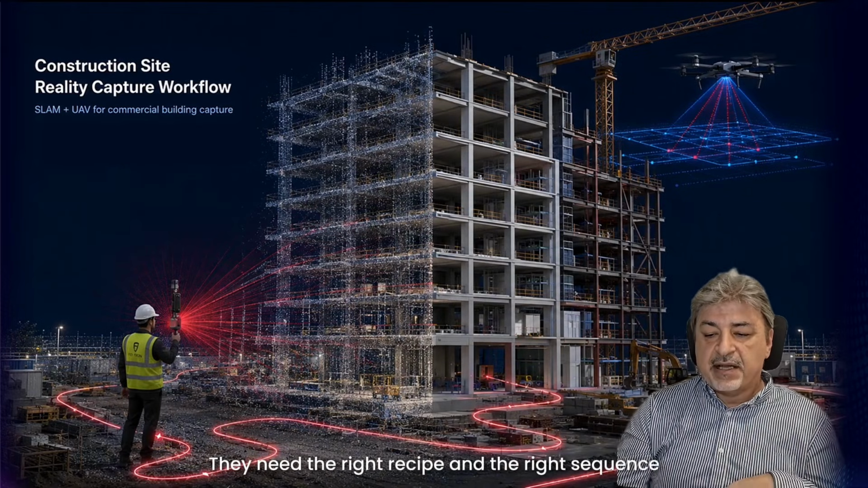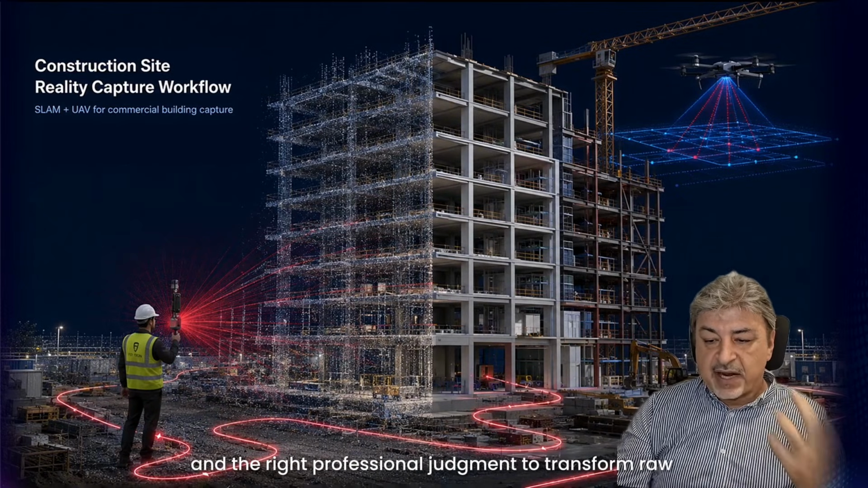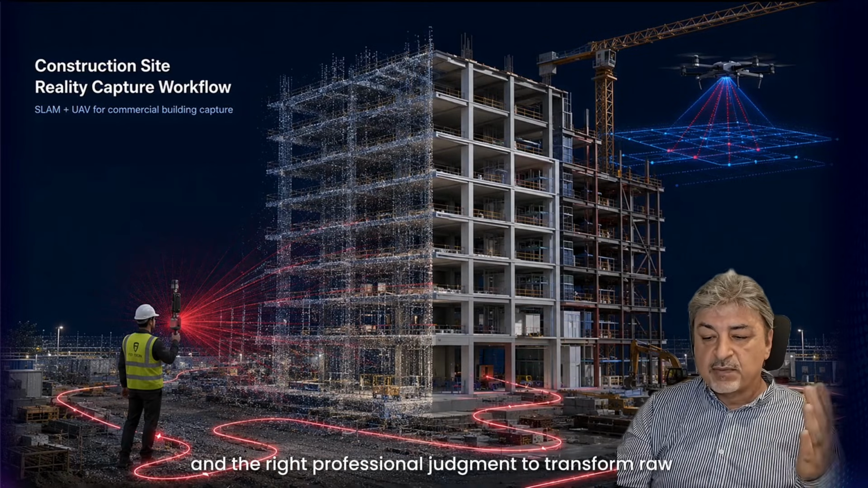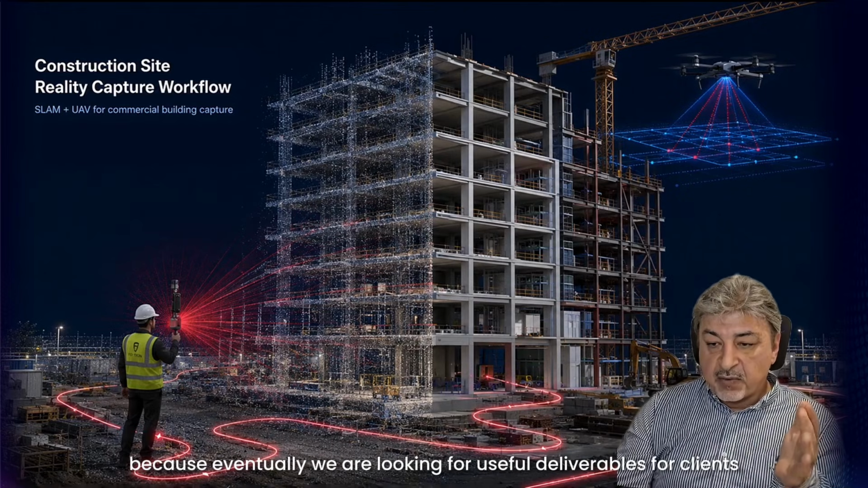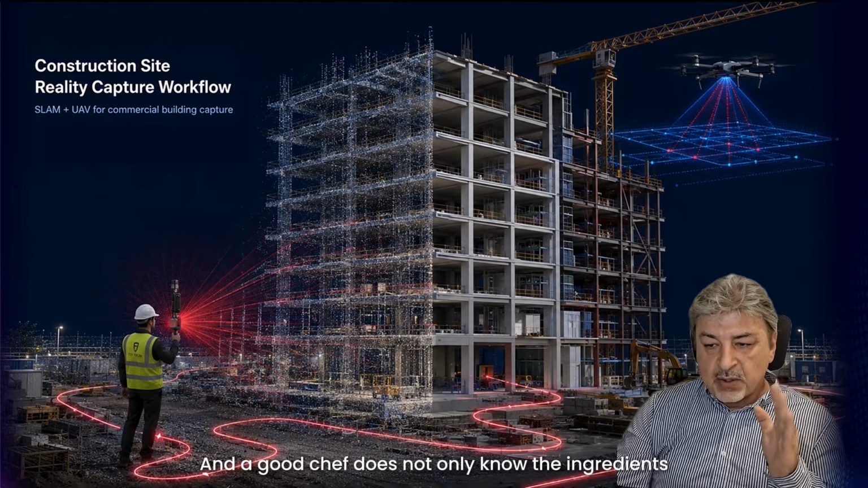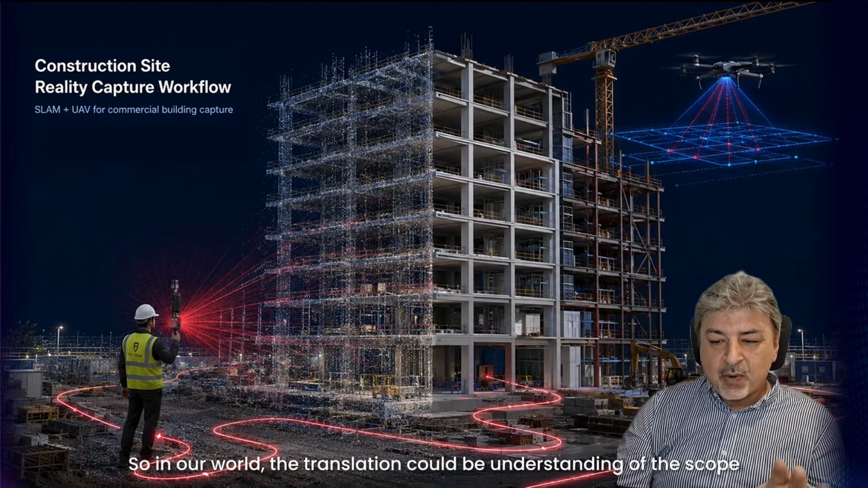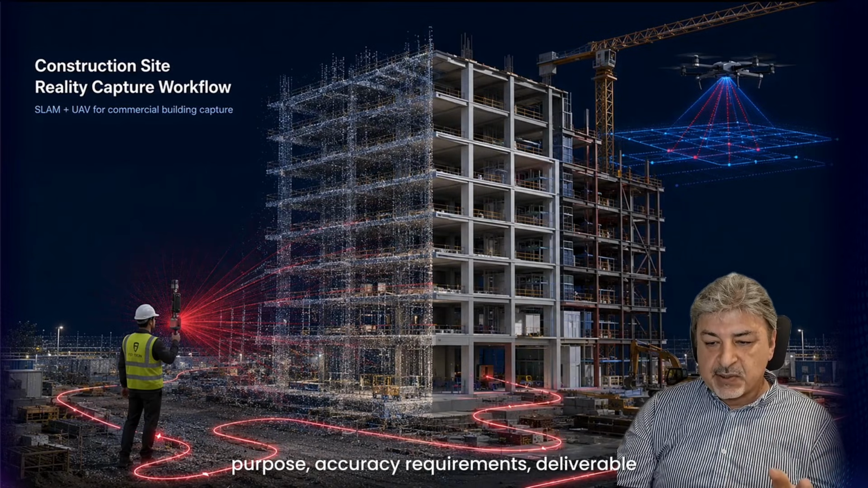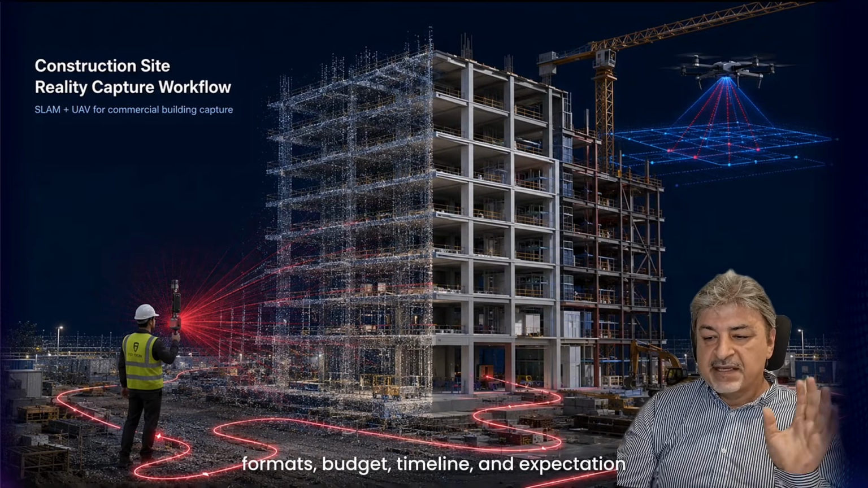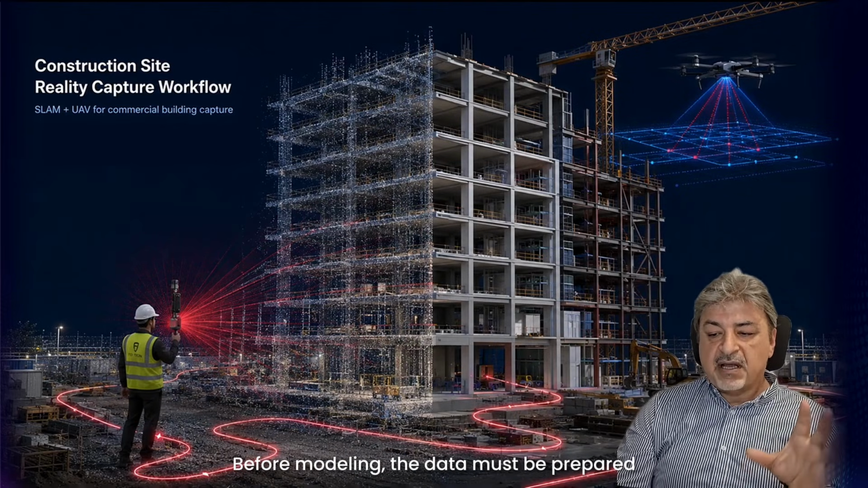They need the right recipe and the right sequence and the right professional judgment to transform raw site data into useful deliverables. Because eventually we are looking for useful deliverables for the clients. And a good chef does not only know the ingredients, they know the customer's taste as well. So in our world, translation could be the understanding of the scope, purpose, accuracy requirements, deliverable format, budget, timeline, and expectation.